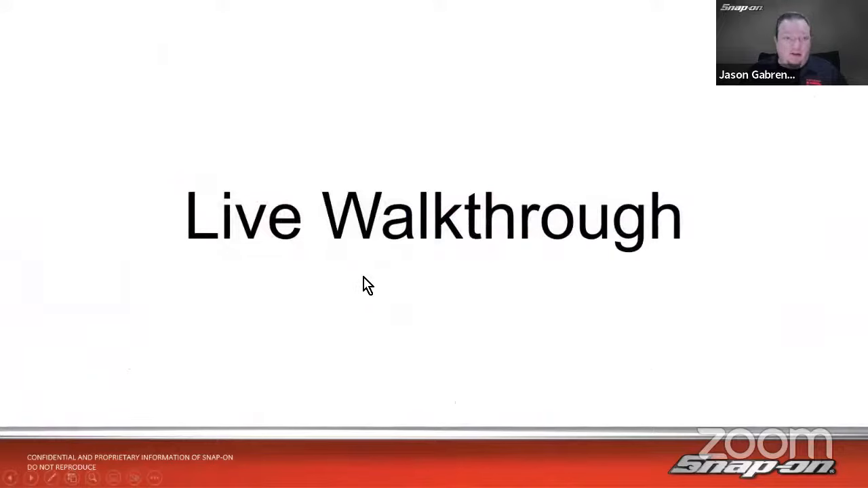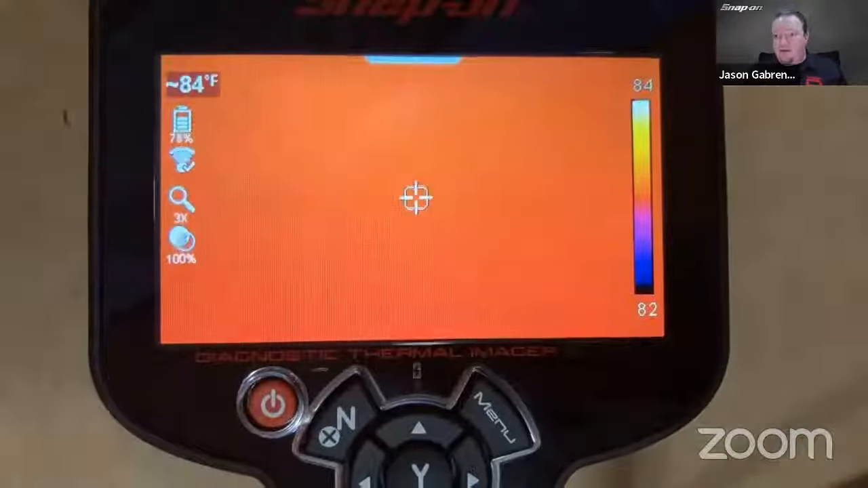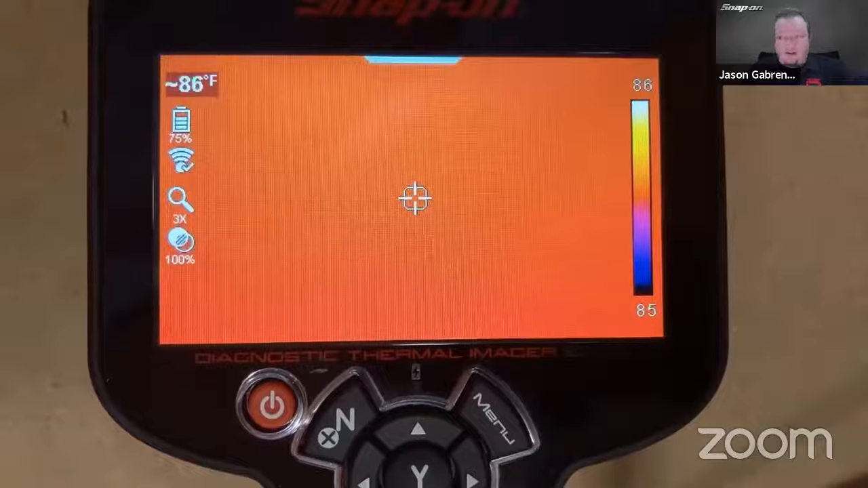So let's talk about a few things on the tool itself. I'm going to try something a little different that I don't normally do. Boot it up here. Well, I don't have a video output on it, right? So I need to... there we go. All right, so there's my thermal imager. There's a little bit of a delay because I'm going over Wi-Fi with the camera, but there's the thermal imager. It's just sitting on the desk, so you're not really going to see anything on the screen.